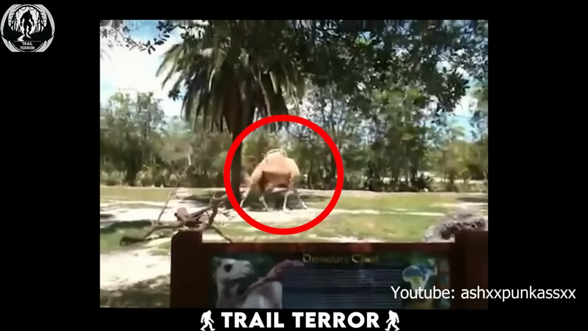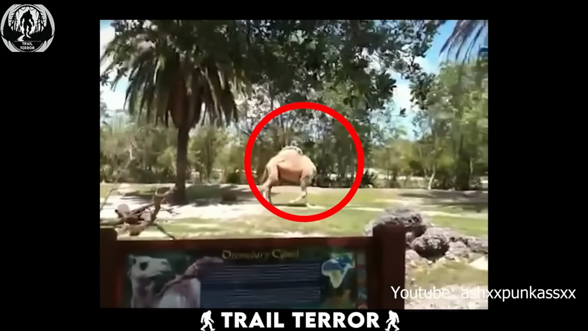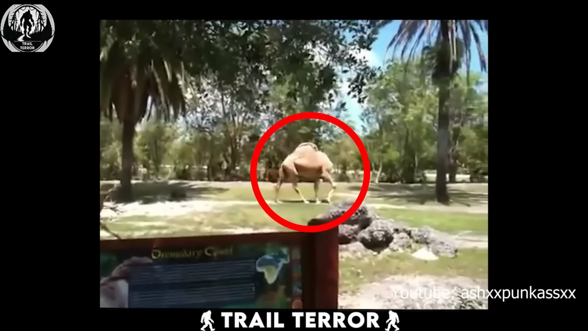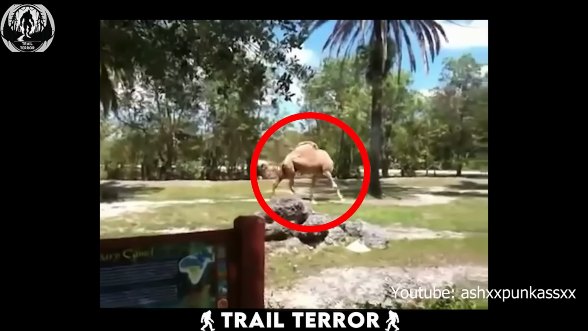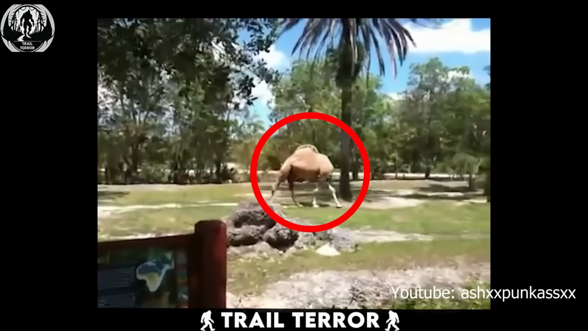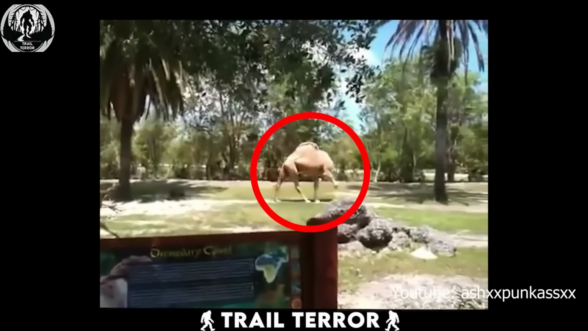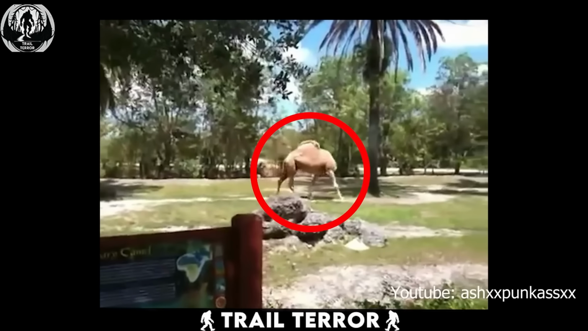Yep, you're seeing it right, that's a camel without a head. This video is downright bizarre, showing something that's hard to wrap your head around. In the footage, we see a camel casually strolling along. But here's the shocking part, it's missing its head. There's no head, no neck, nothing. It's like something out of a surreal dream. Even the person filming is puzzled by this strange sight.